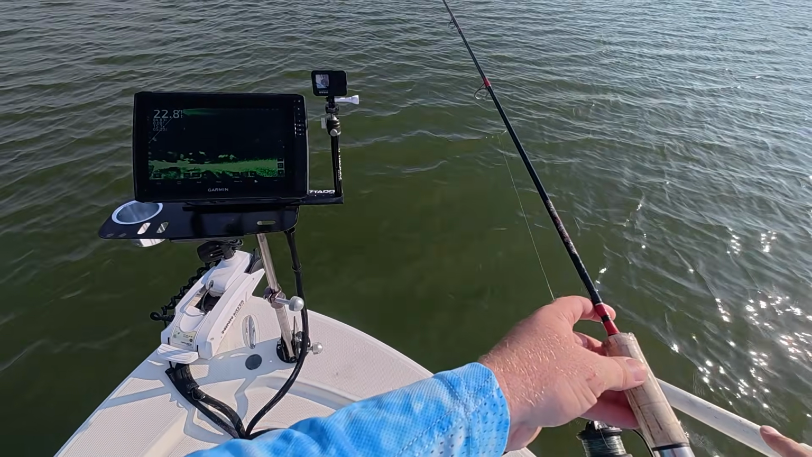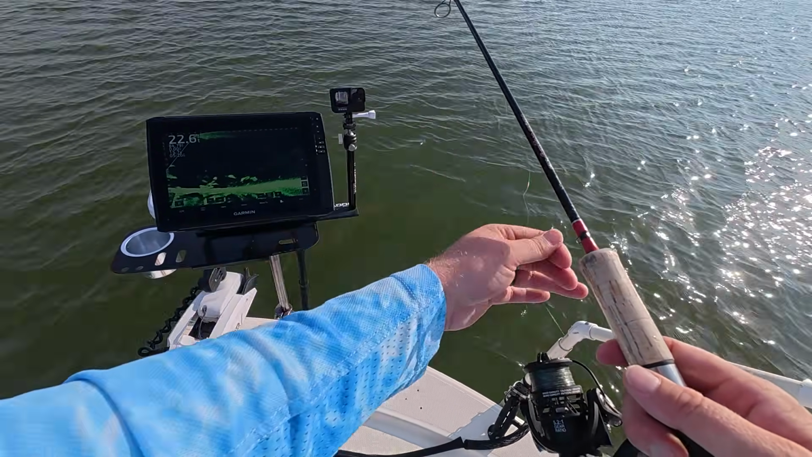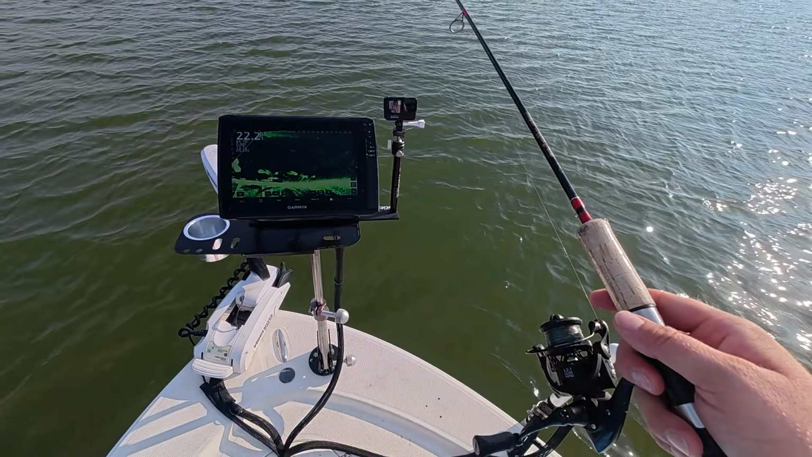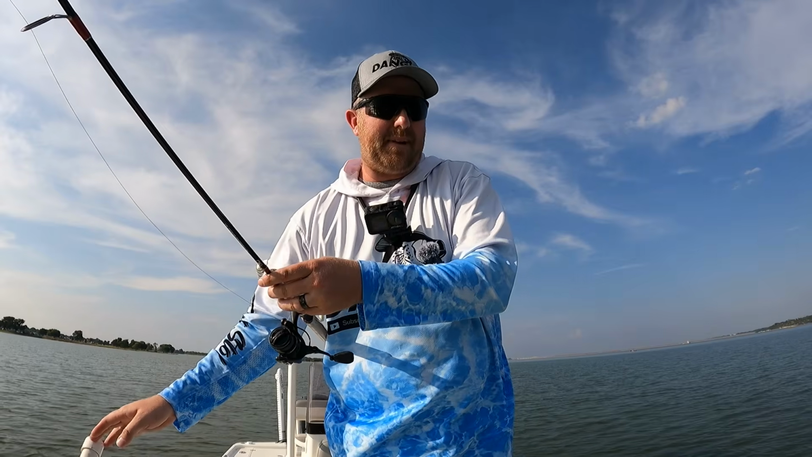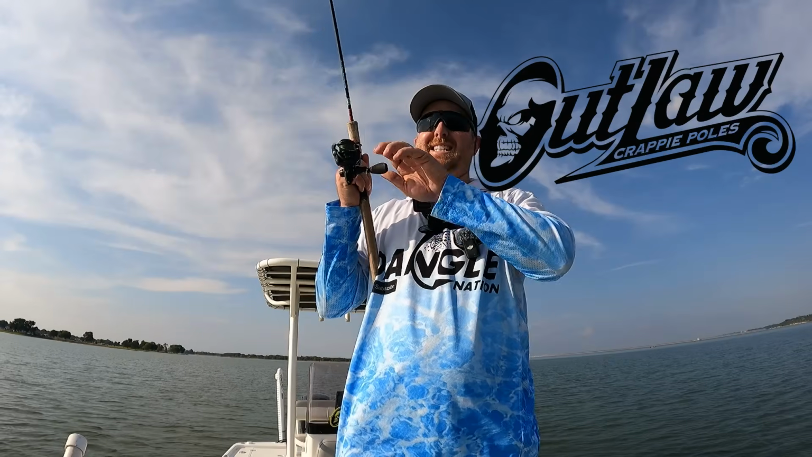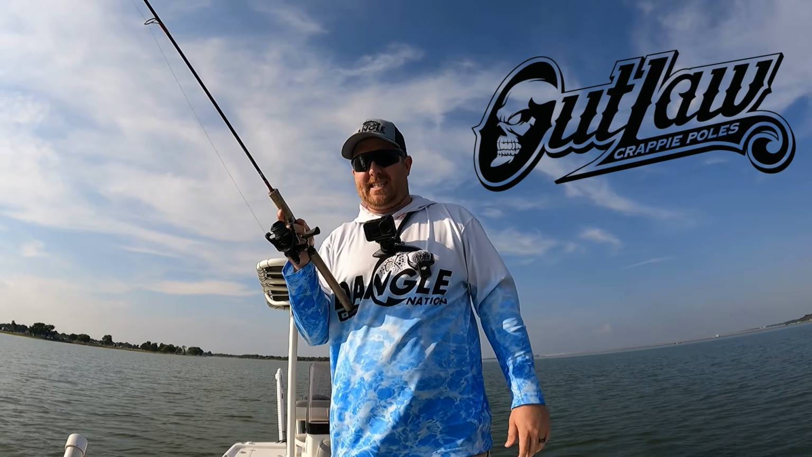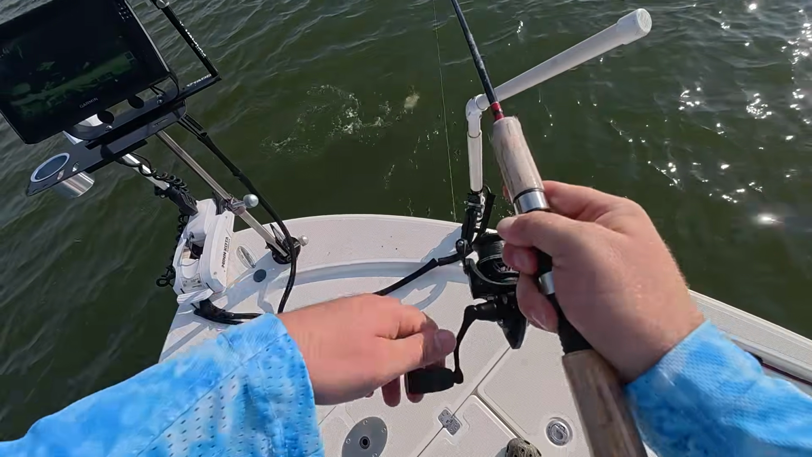So now it looks like a whole new presentation. I know it's crazy, but it's not the same lure. So I'm dropping down in them. I mean, it's not the same situation. So the group of shad fell through, popped it right there. I know, there we go. Light bite, dude. Light bite. I can feel them all on the end of this outlaw crappie pole though. Using my 7-foot 2-piece outlaw crappie pole. And there we go, guys. I fell through that shad one last time and I hooked into a whale of a tail here.